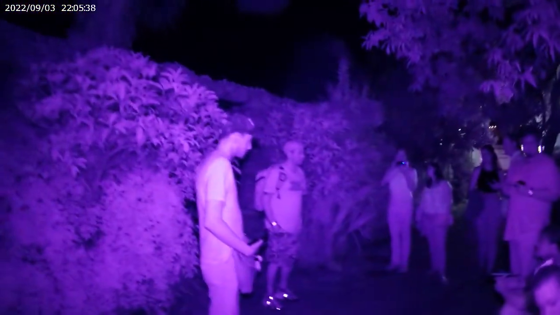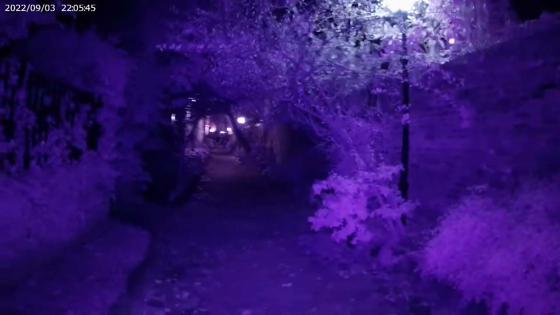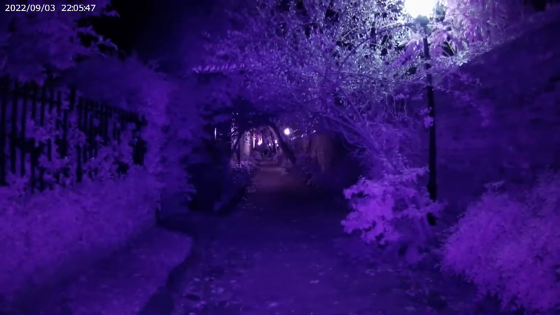This used to be called Jeweler's Alley. This is where some of the duels used to occur for the city of Charleston. So we don't talk about one specific duel. I tell the story a little bit differently because you're ghost hunting. It's like a campfire ghost story.